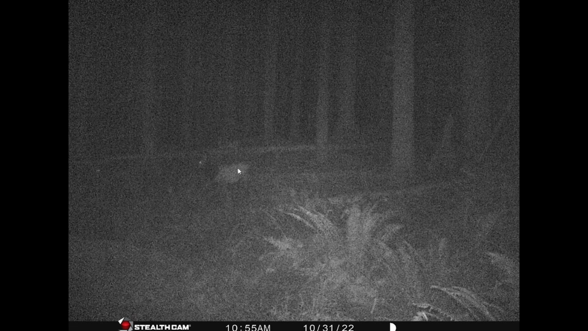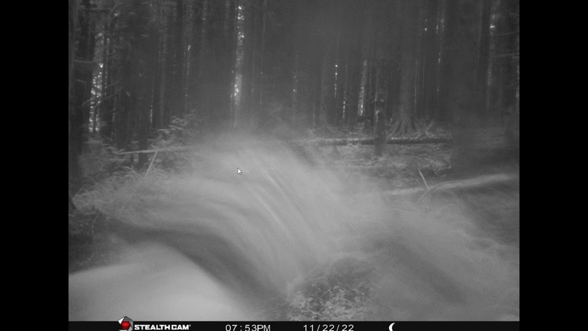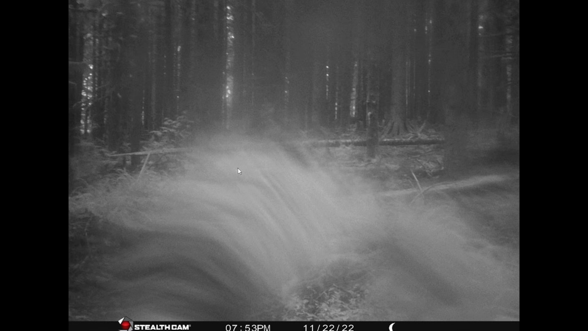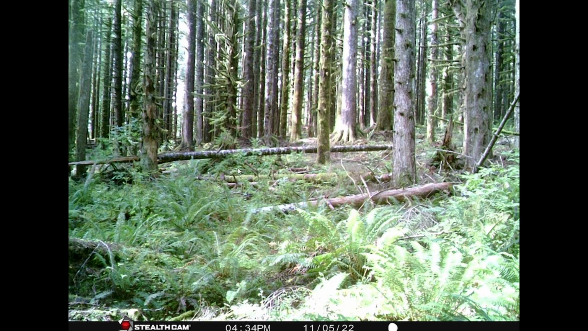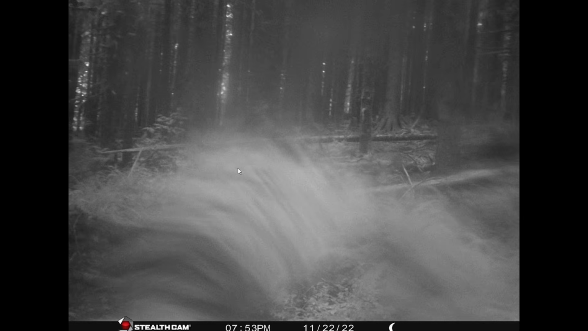But there's the elk in the exact same spot. Clearly it's an elk. That's what it looked like in the daytime. Now this right here, that's probably just water on the lens. But there's some kind of movement right there in the left corner. I don't know what that is. But something in this time period messes with the trail cam. Because as you can see, the trail cam moves. The trail cam is being wiggled or something. Something is happening with the trail cam.